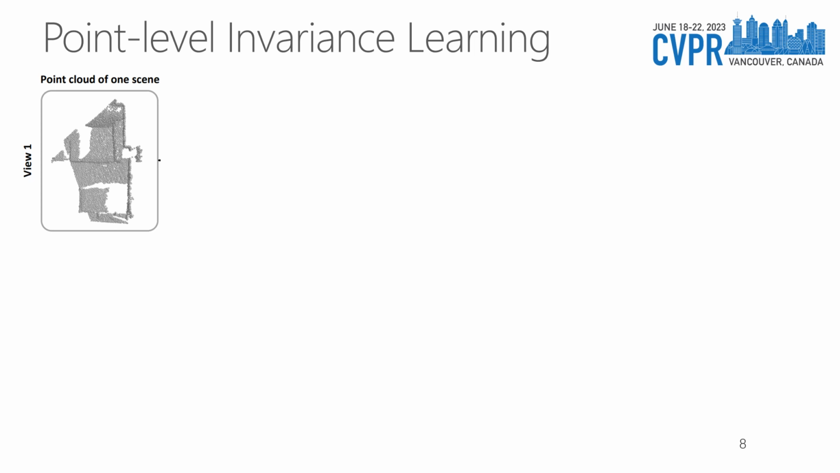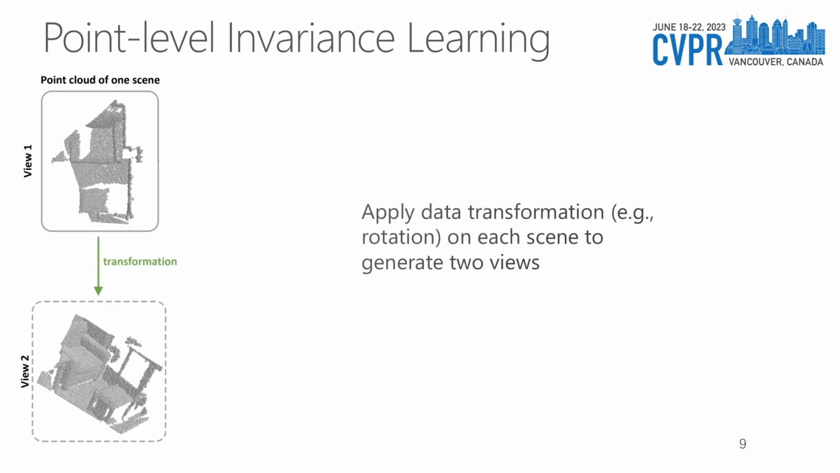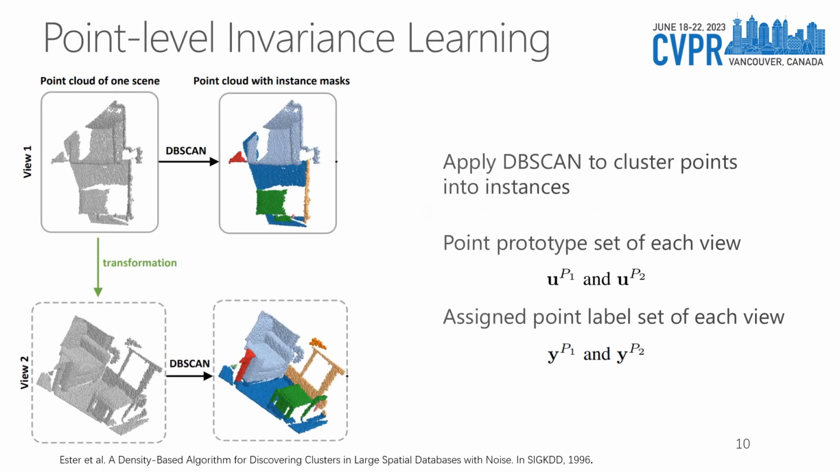Given a single 3D scene, we first apply data transformation on each scene to generate two views. Then, we apply a traditional density-based clustering approach to the scene to obtain the instance mask. Conditioned on the mask, we globally pool the point features of each instance to obtain the instance feature. All the instance features are collected as point prototypes in each view respectively. The corresponding clustering assignments are taken as the point labels in each view.